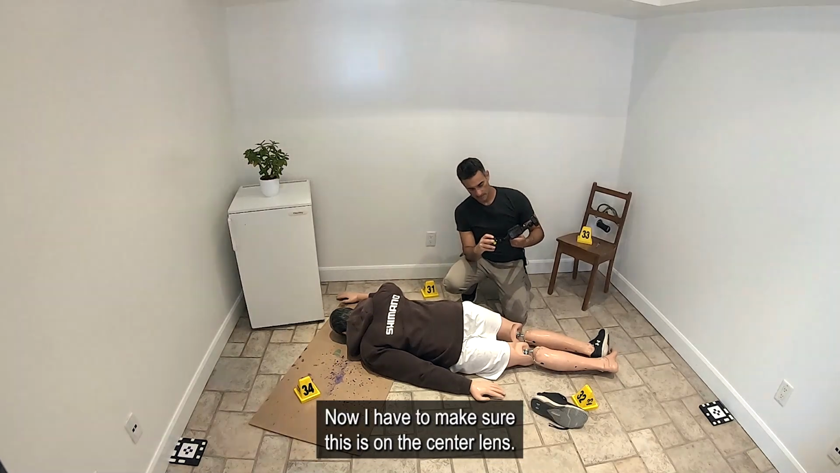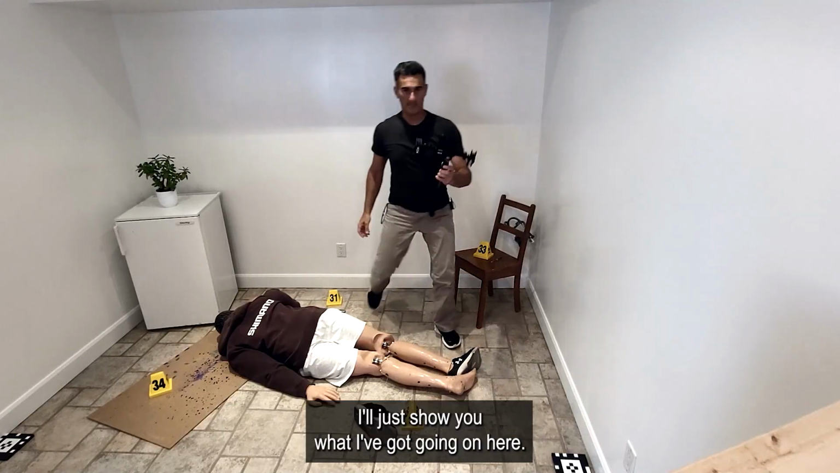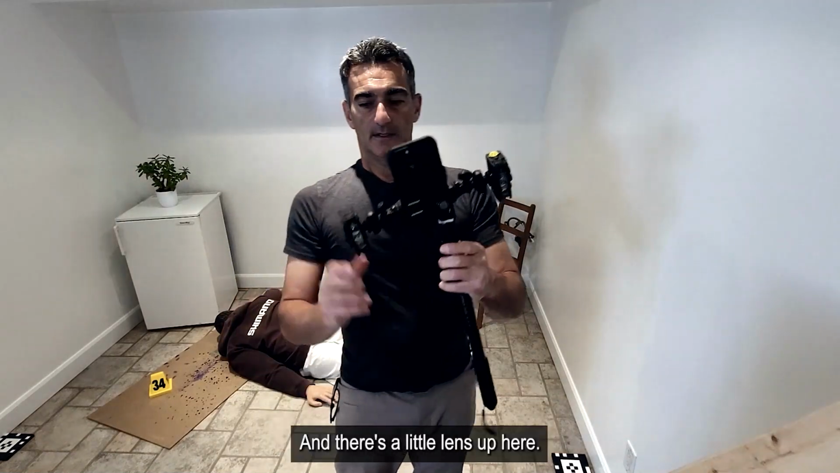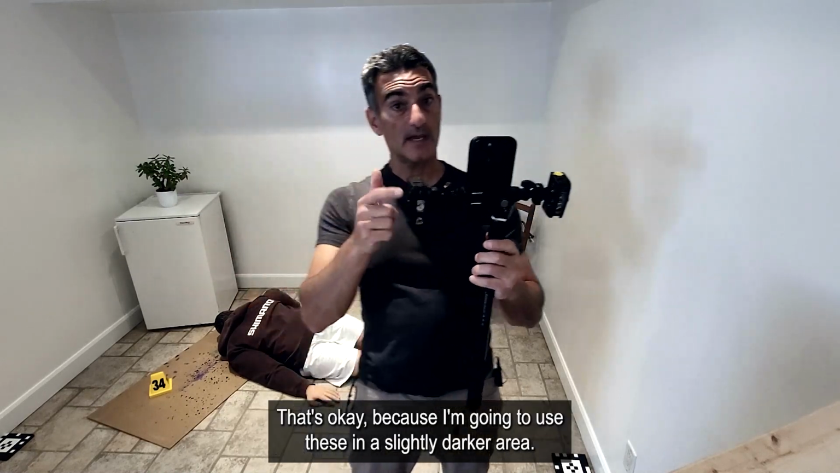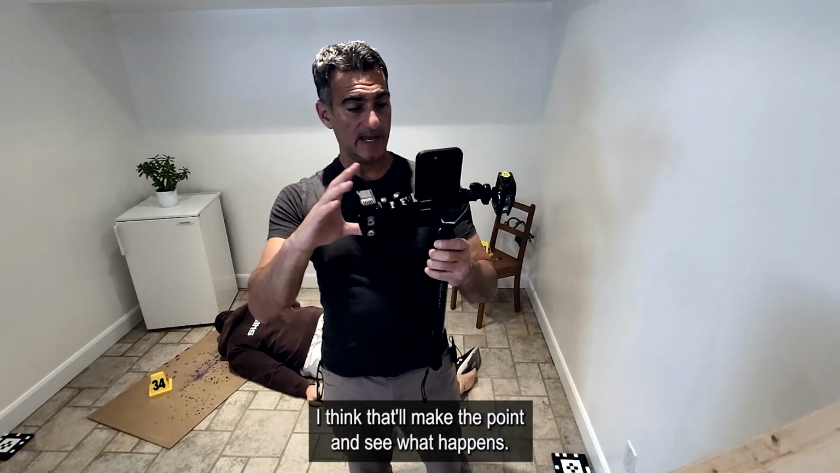Now, I have to make sure this is on the center lens. There's actually a lens here. I'll just show you what I've got going on here. So it's basically this right here, 2 lights, and I've got that there. And there's a little lens up here. Okay, the light just went out. Actually, you know what? They both went out. And that's okay, because I'm going to use these in a slightly darker area. I think that'll make the point and see what happens.